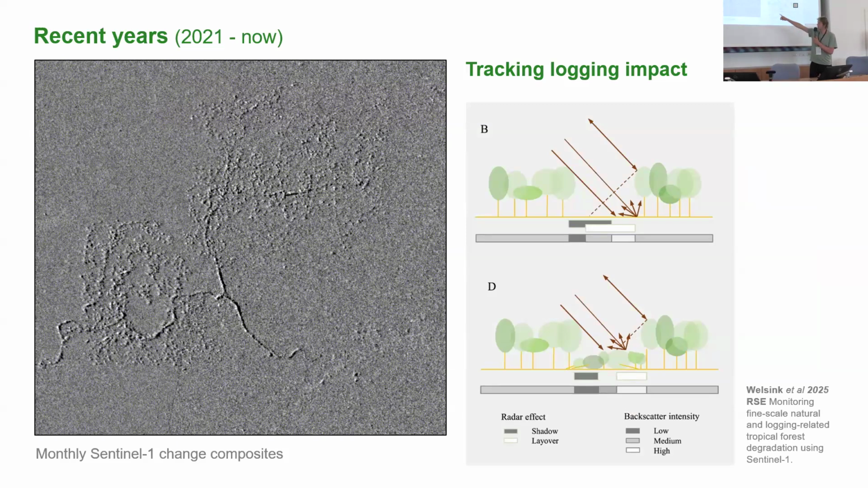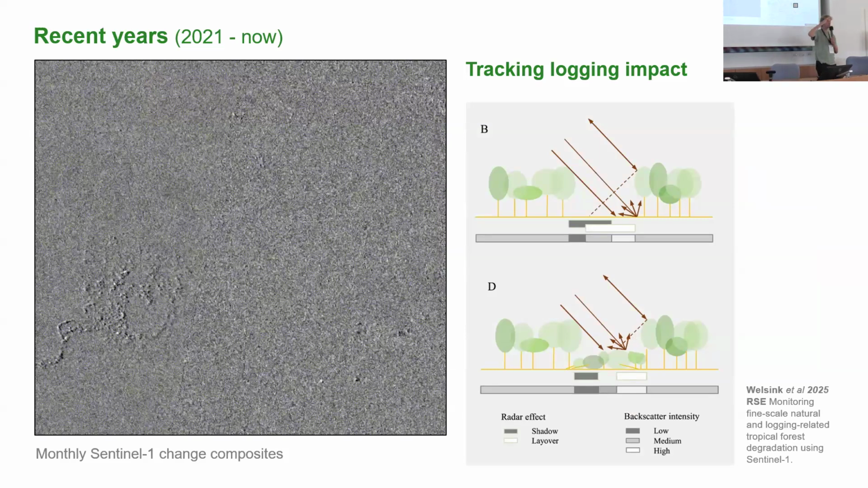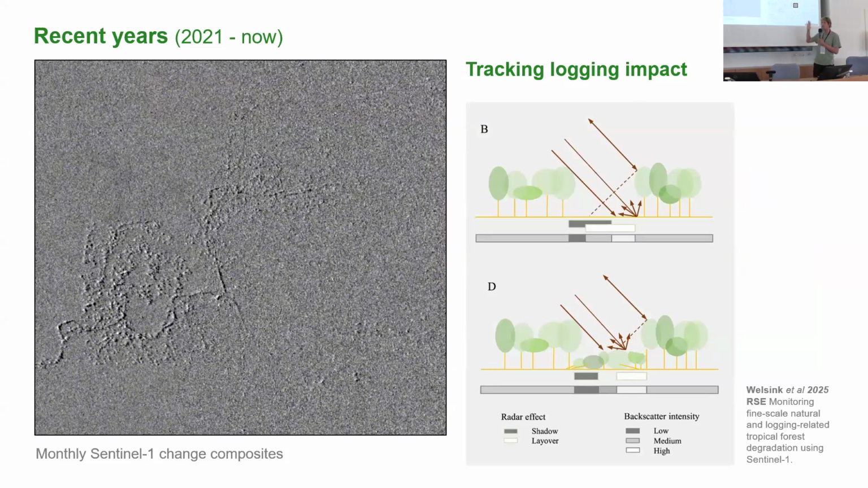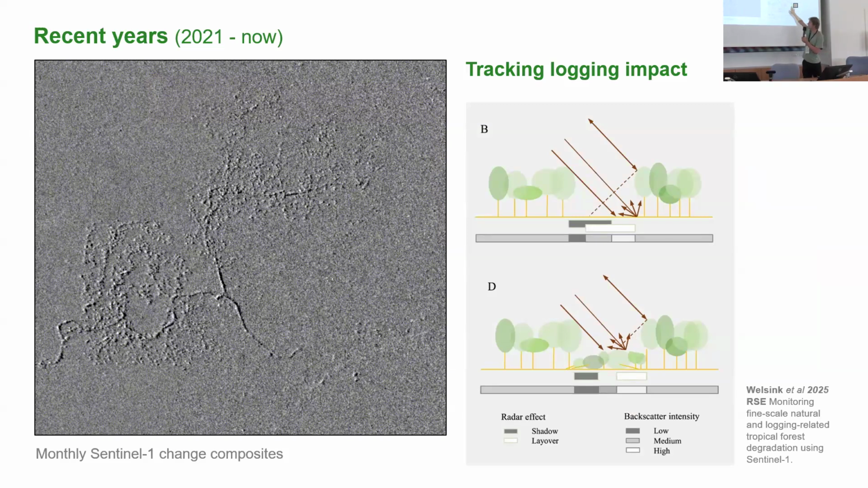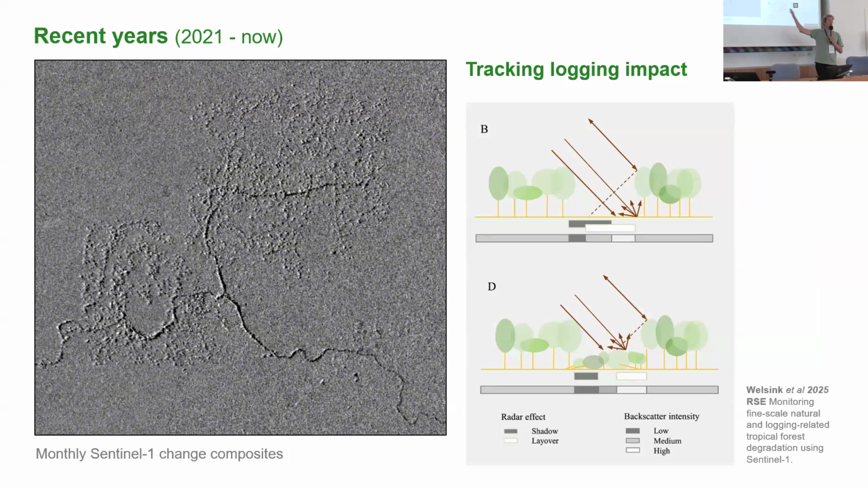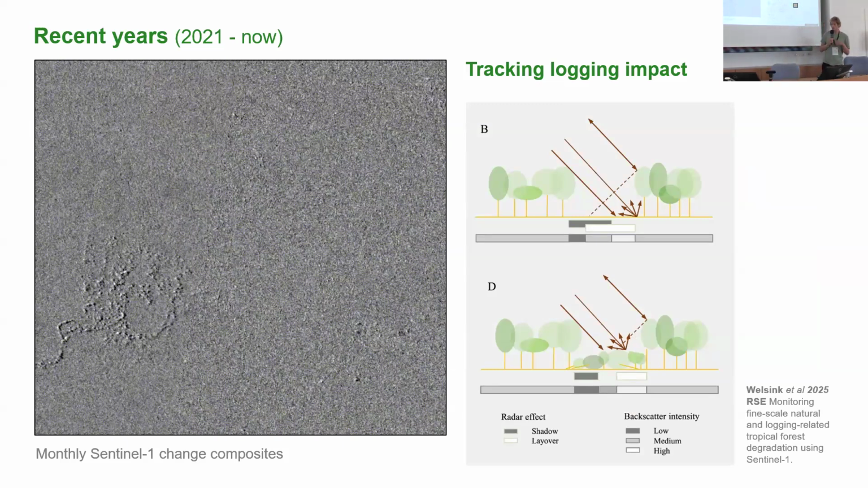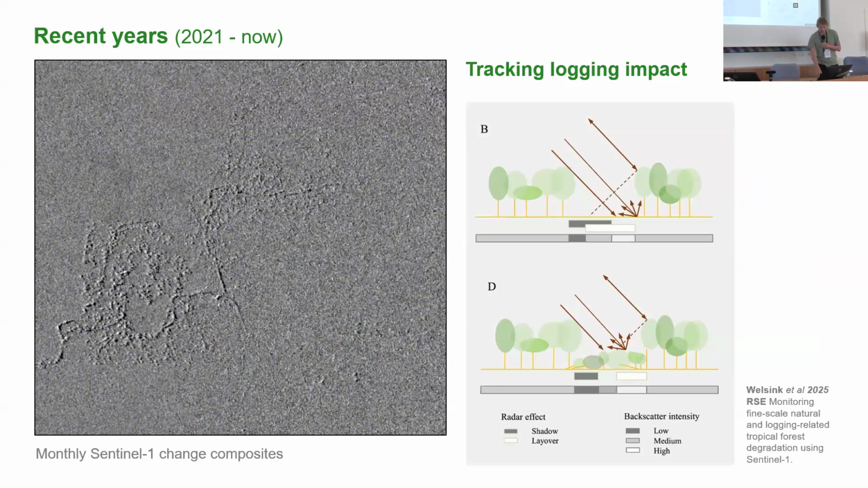There is a dark area, which on one side is radar shadow, which is not seen because radar sensors have a side-looking geometry, and on the other side we have foreshortening and layover, where we see very bright signals. So it's a very clear indication of three-dimensional loss of forest canopy that we can observe very clearly.